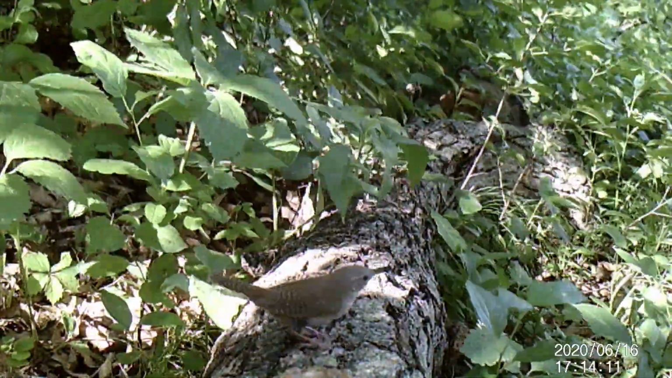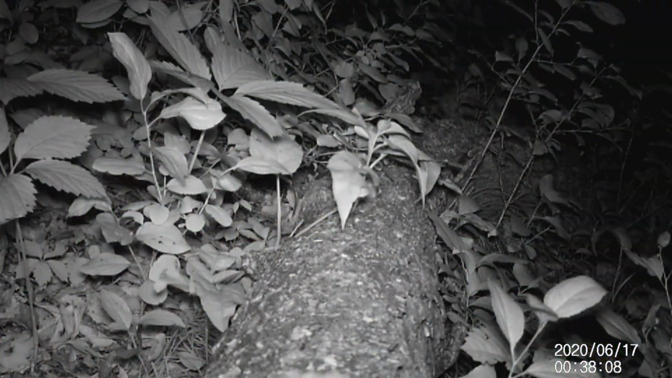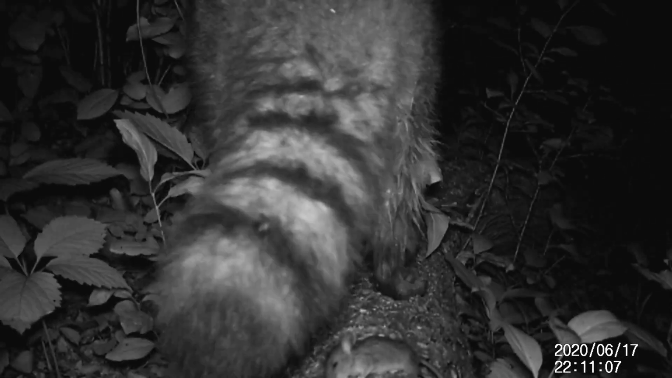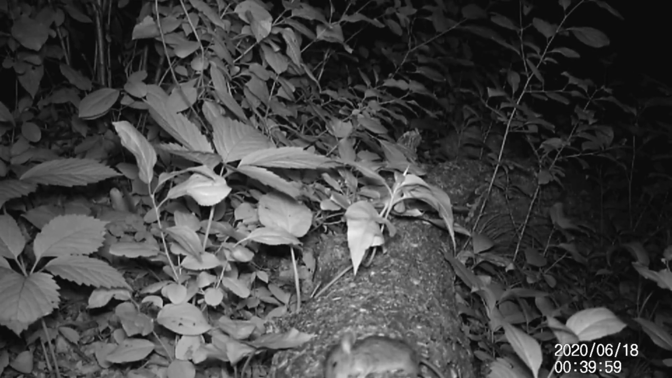Then when nightfall came, I detected some other creatures, which was kind of fun to see. Caught a mouse. This again is on the first night. And I was able to catch him and use him for bait in the subsequent parts. Here we are the next night. I didn't even know we had a raccoon in the area. He wasn't even interested in that dead mouse that I had laying out there for him.